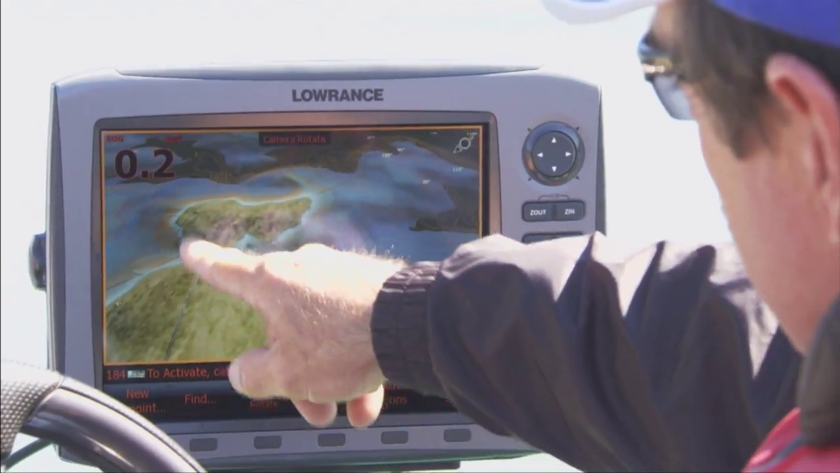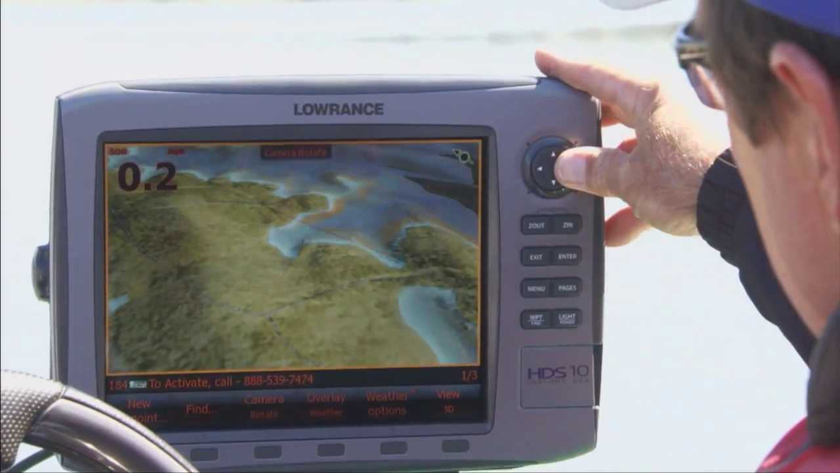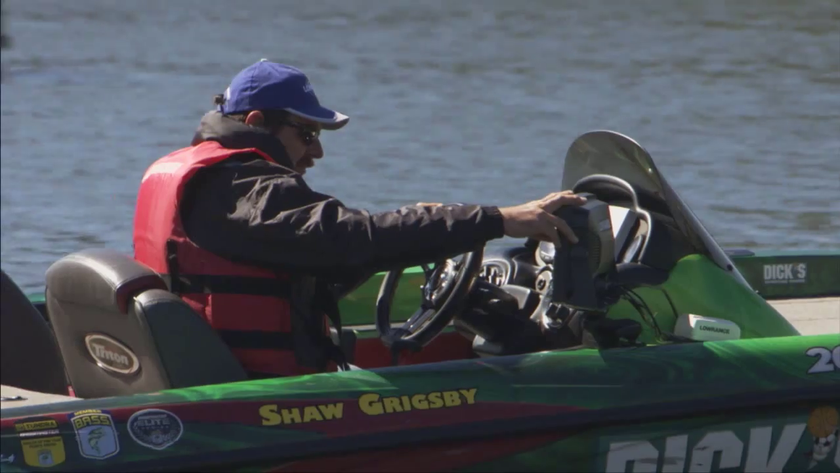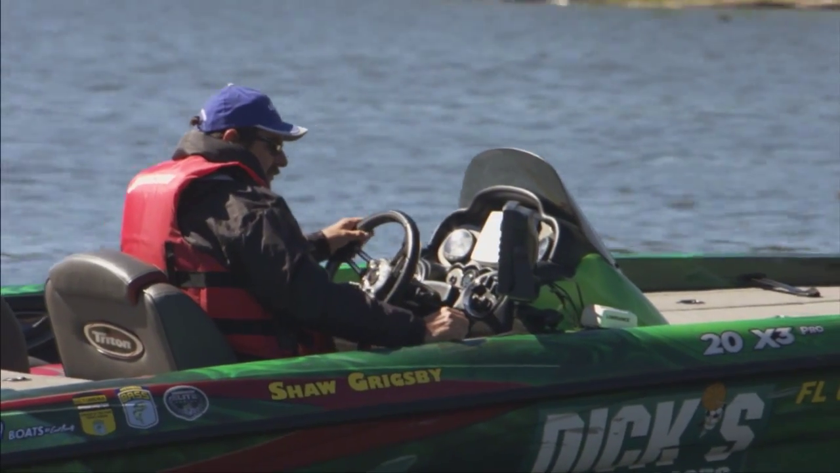I can turn it and I can rotate it around and actually look at what's around me, what's out there. When you do that, you can see every little detail. You can see ditches, you can see high spots. You can actually, on your unit, fly over the lake.